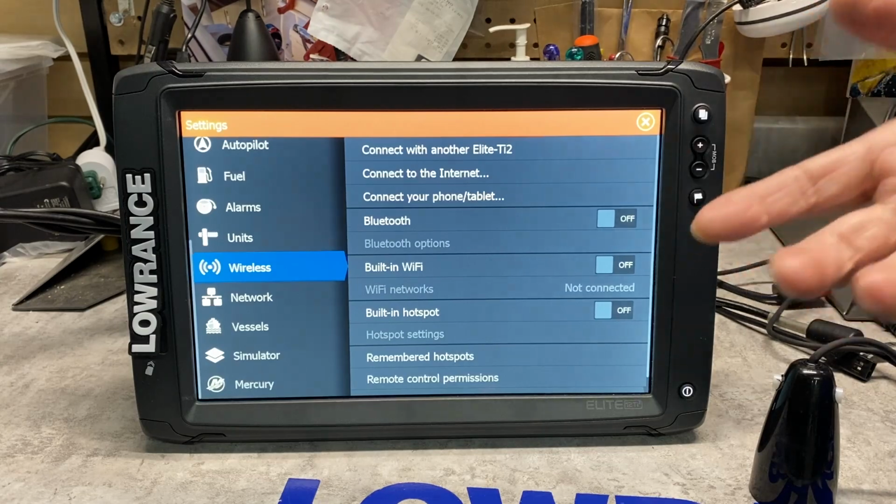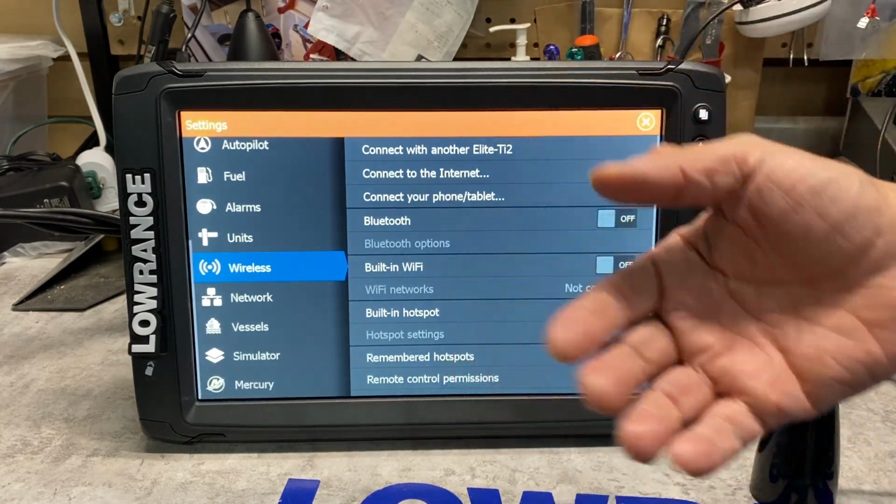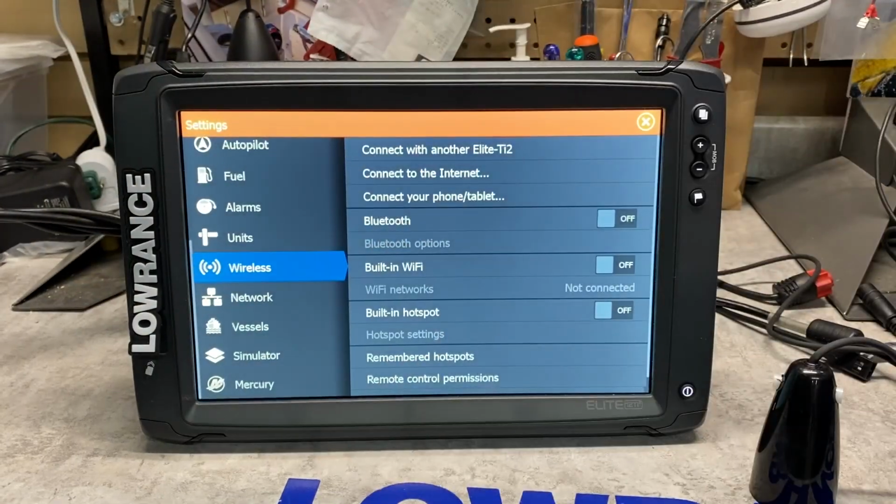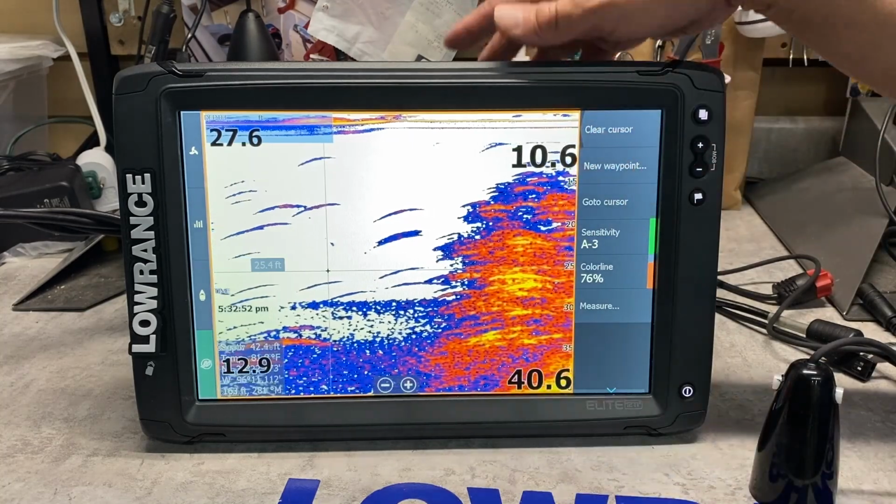So that's an incredibly awesome feature, is syncing your cell phone or your iPad or your Galaxy phone or your Android pad to the system and watching it on someone else's ice hut. So that's a cool feature that's built into all touch units. So now that we've done the video on the Ti and Ti2s, you've got your broadband, you've got your scroll back, you've got your 8 different zooms, so you can zoom right into the bottom.